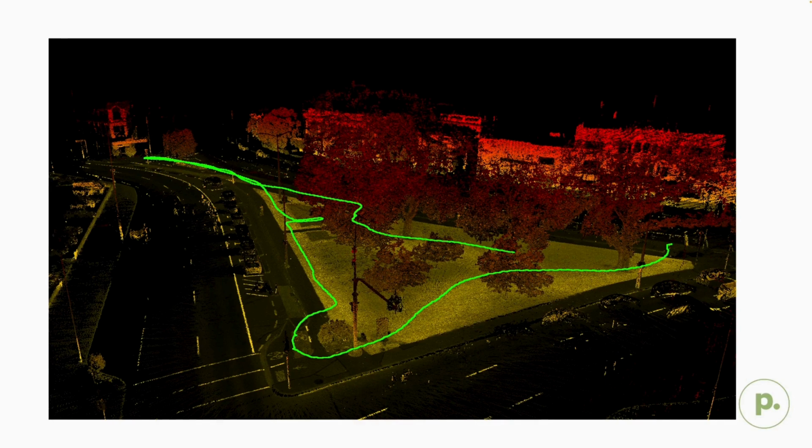This image here is one of our sites with the trajectory of the RS-10, and it is taken directly from the processing software prior to any refinement. So you can see that it's actually done a great job of capturing everything that we needed while keeping out of the dangerous areas, which is the road.